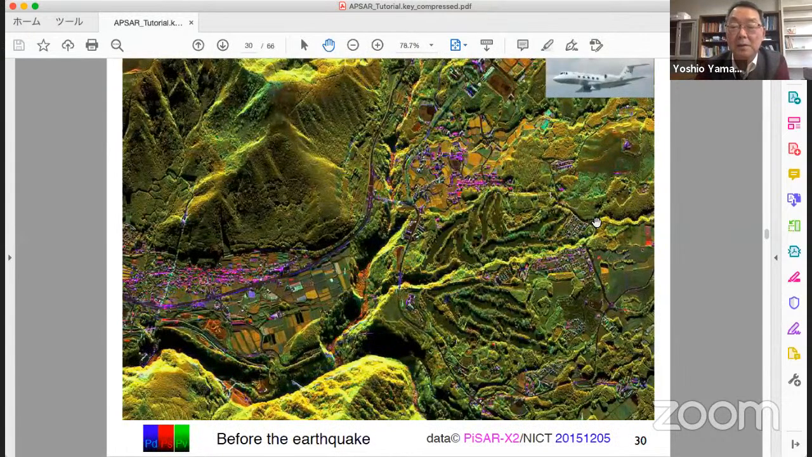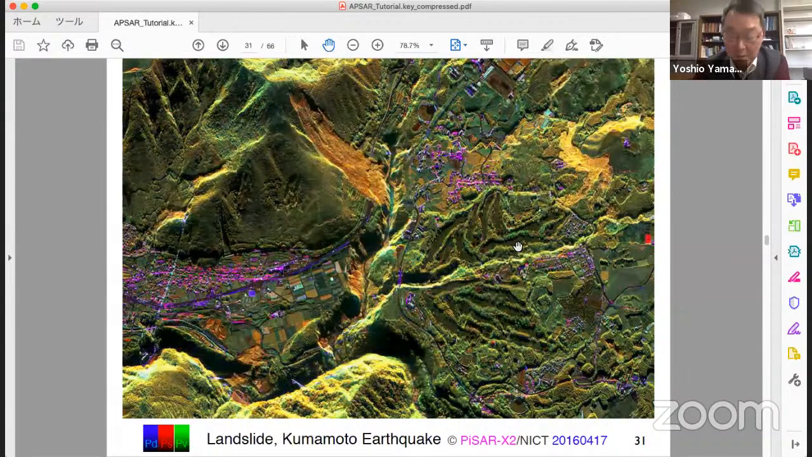Another one is the Kumamoto earthquake in Kyushu Island in Japan. This is before the earthquake. The image was taken by airborne PolSAR, X-band. The resolution is 30 centimeters, before the earthquake and after the earthquake.